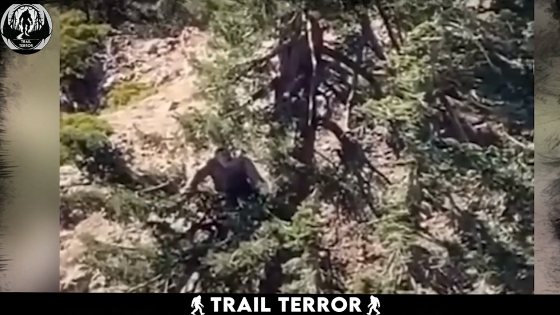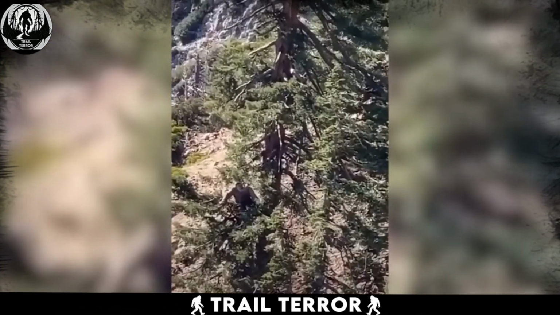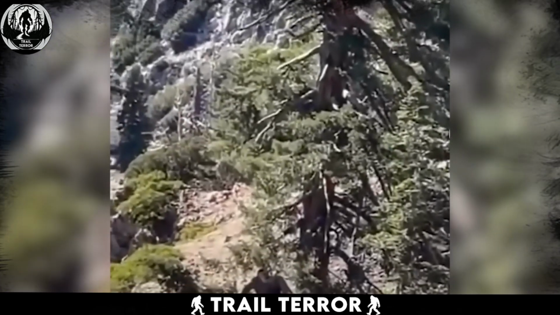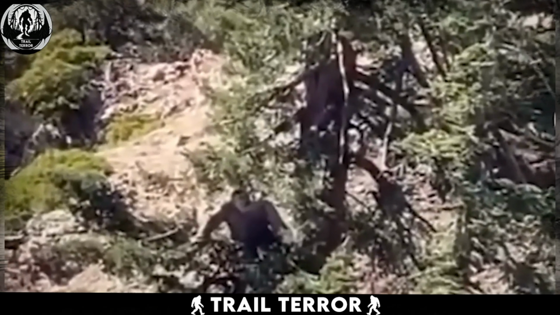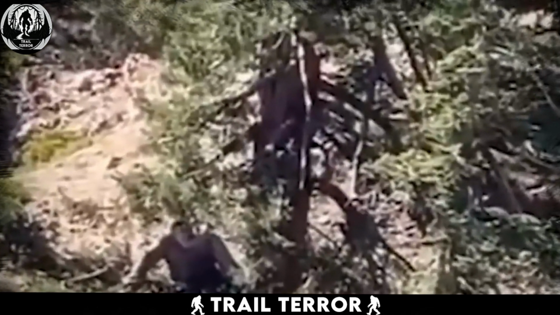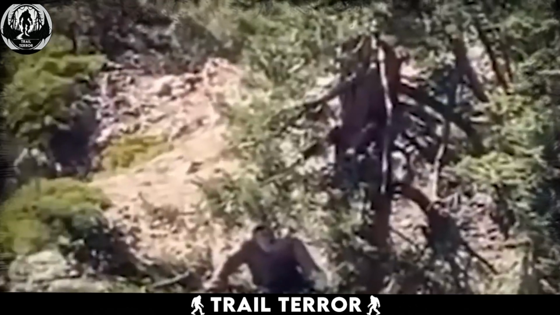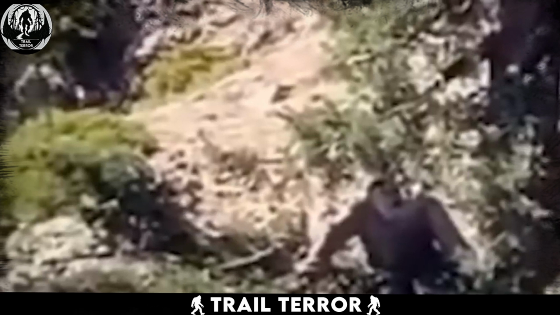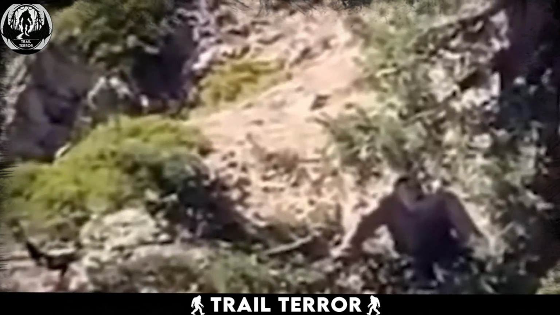However, since the hikers are too far from the place, the camera can only zoom in to an extent. Therefore, we are not able to make a proper face of the creature or conclude what it can be. However, according to the hikers themselves, the being was quite huge and was looking straight at them as if warning them to leave, or else something bad might happen. So the hikers stopped recording and left the area as soon as possible, deciding never to come back again.